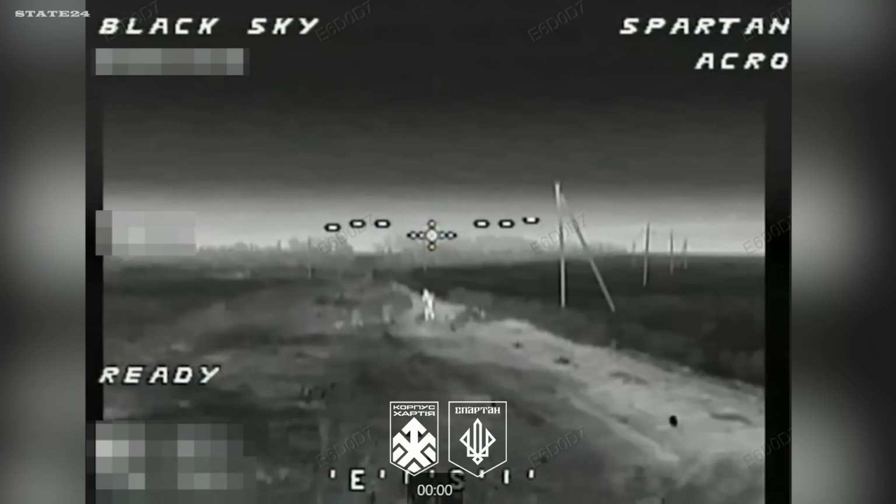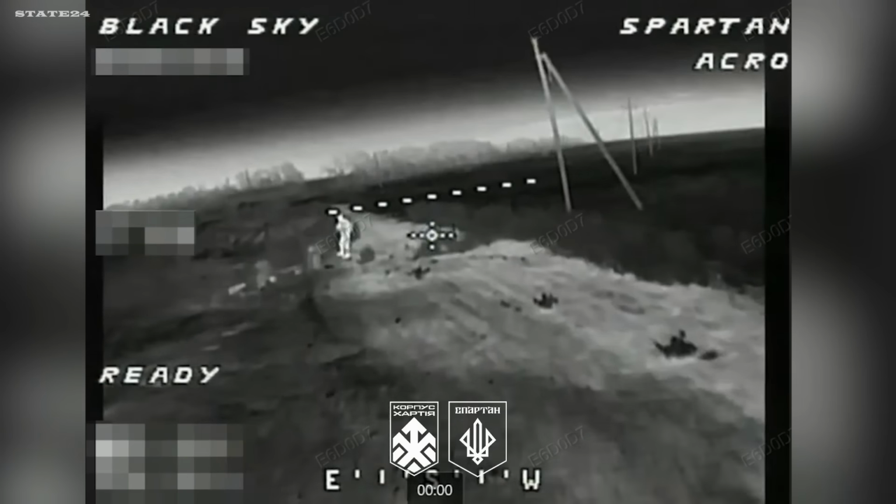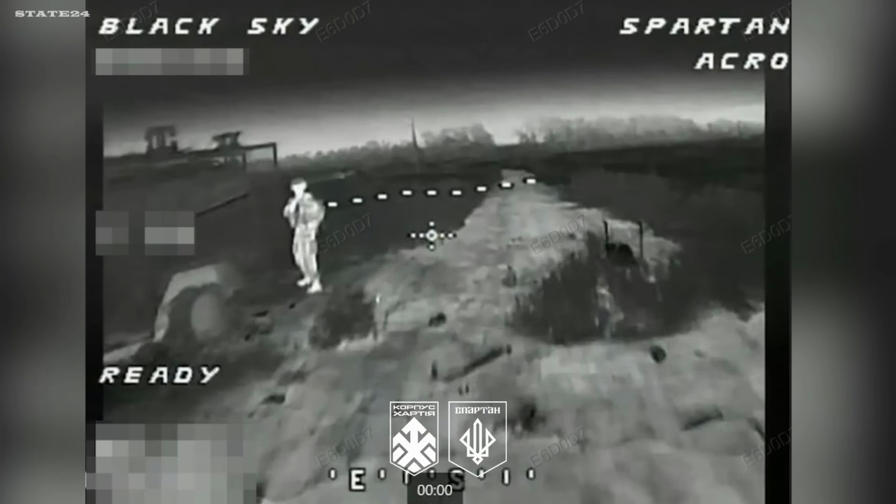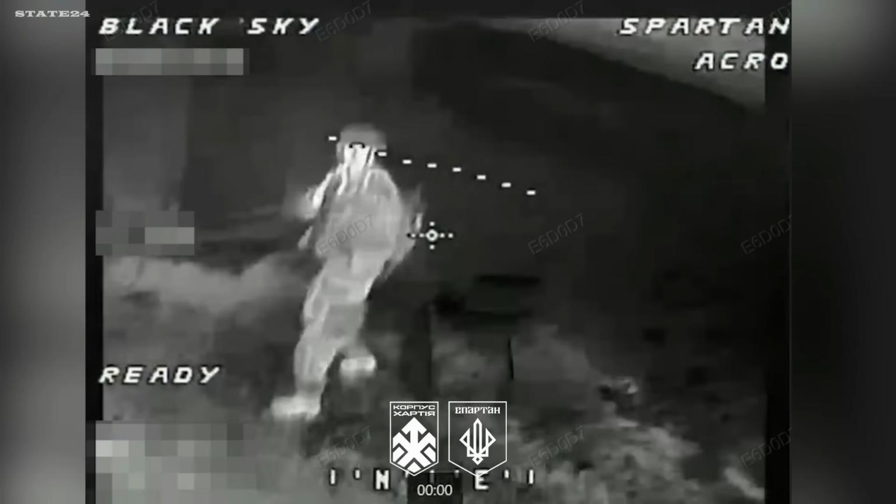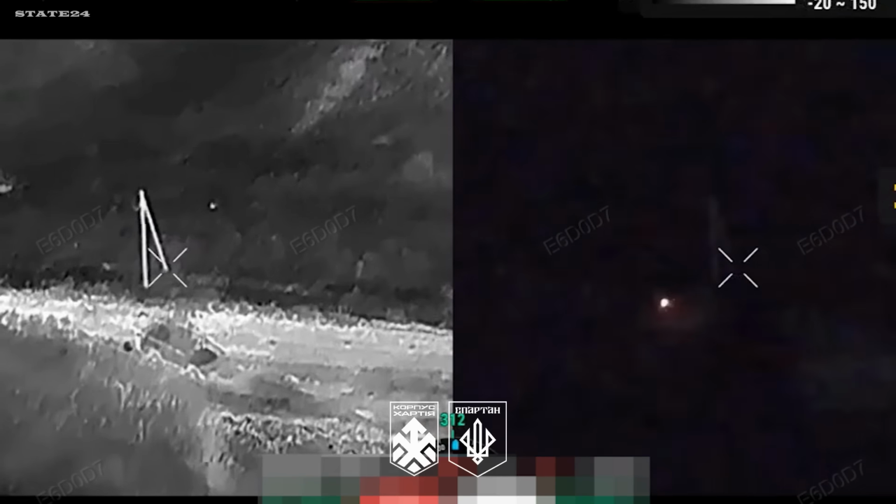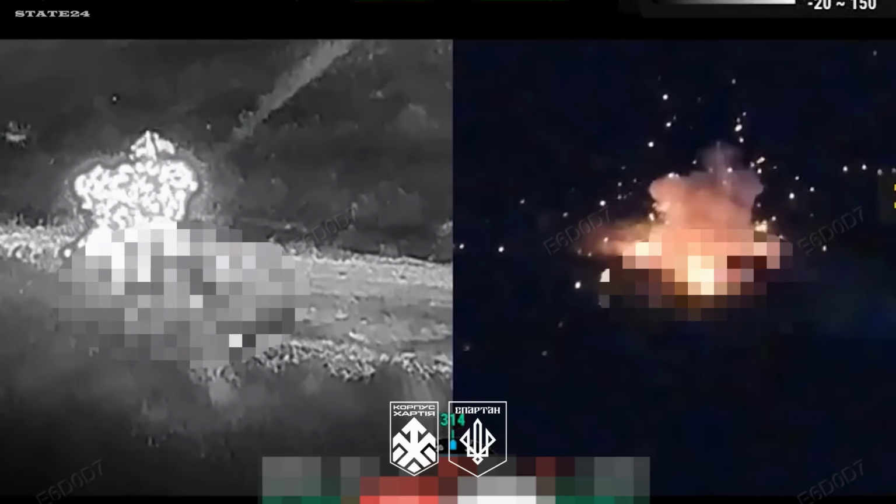A drone diving from directly above, a Russian soldier watches it come down without moving, without reacting, just watching. A Russian soldier face to face with a Ukrainian FPV drone. He opens fire again and again. The shots actually connect. The drone is already close enough that it doesn't matter. The explosion reaches him before he can move.